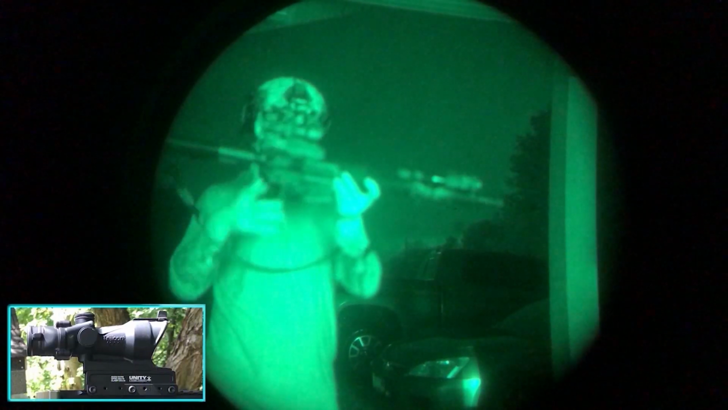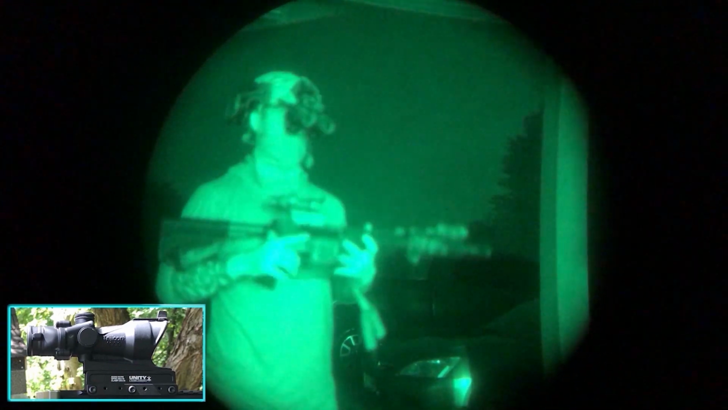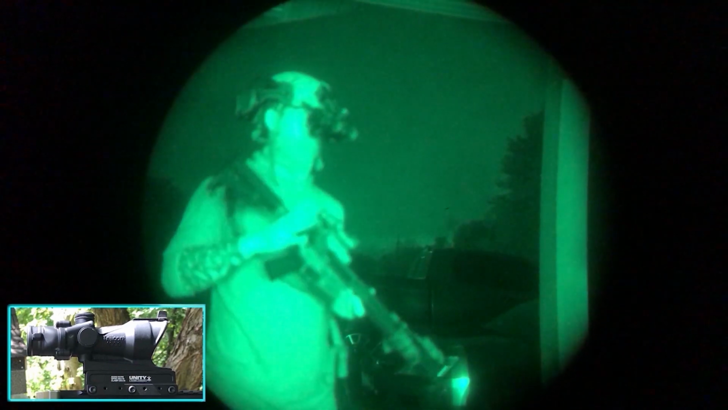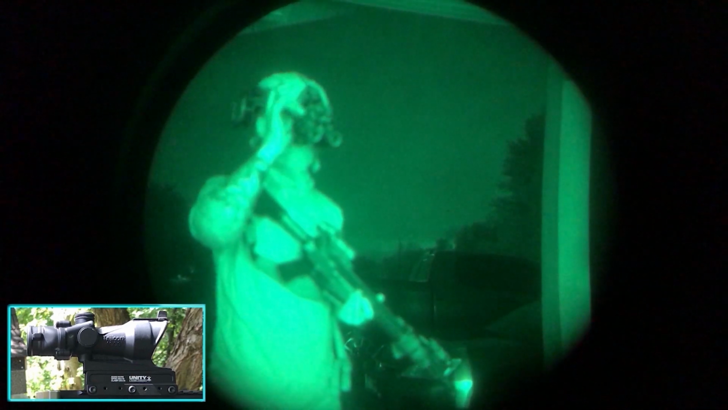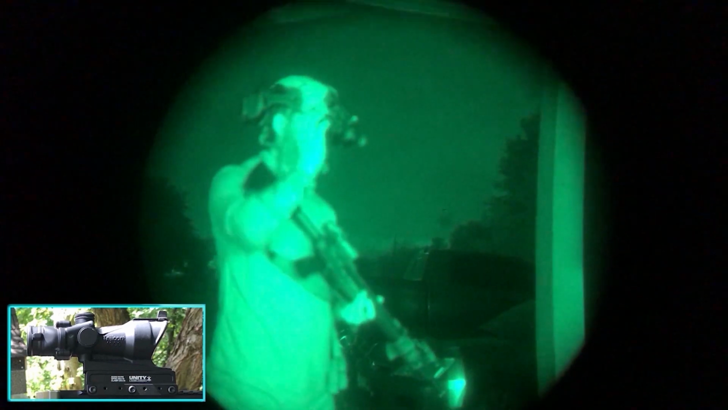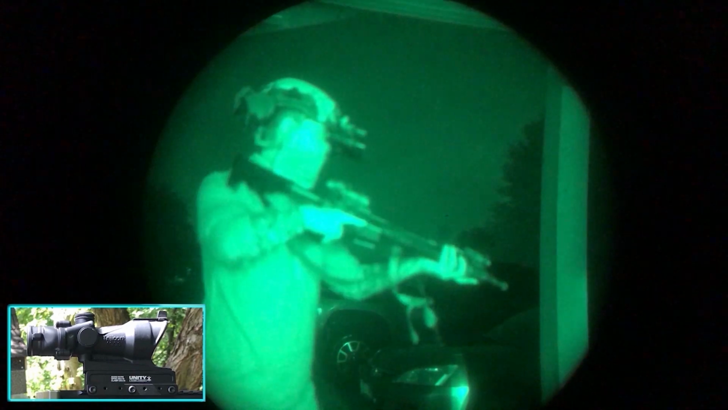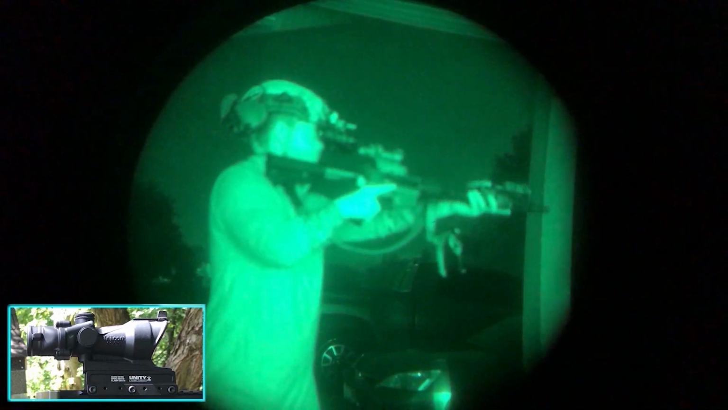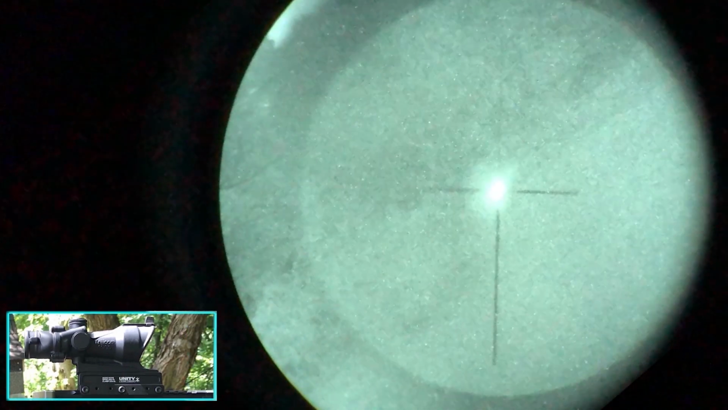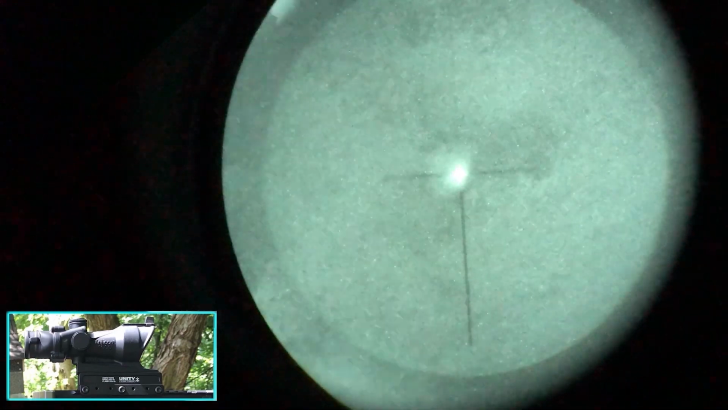You have an ACOG here on a Unity mount with the intent to be able to use this with night vision. Again, not a big fan of magnified optics of any kind with night vision because there's already magnification within these. That's what your diopters do when you set them accordingly. So I'm not a big fan of magnified stuff, but we'll see how this works. So I have the reticle out of my right eye, kinda.